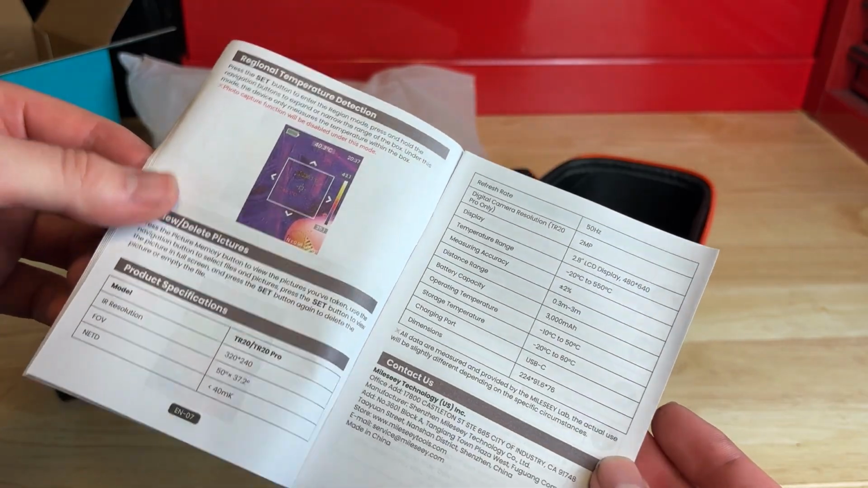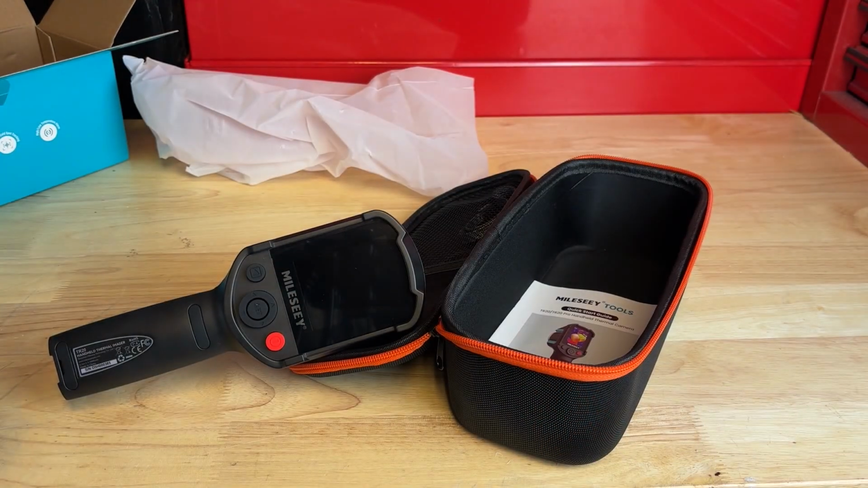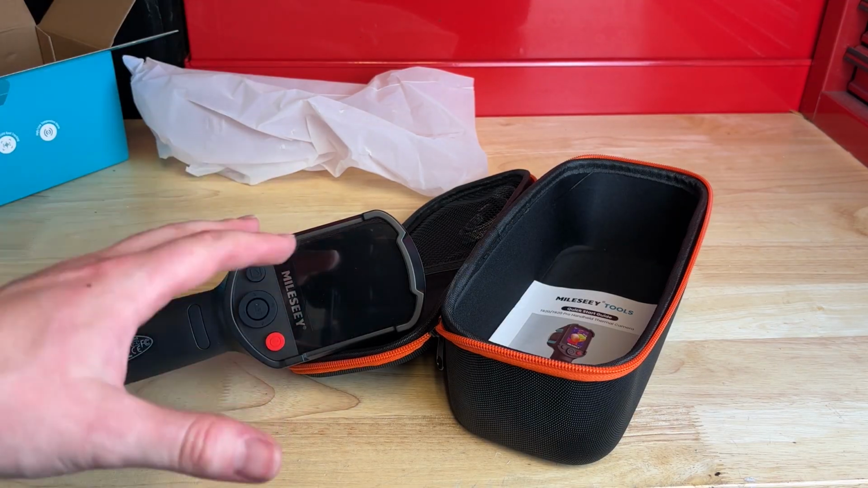So that's all we've got here to test out. But I think this is actually pretty sweet. I'm actually quite impressed by this thing. It does what it says it's going to do, and it's super easy to use. You could use this thing right out of the box without reading the instructions and get the job done, no problem.